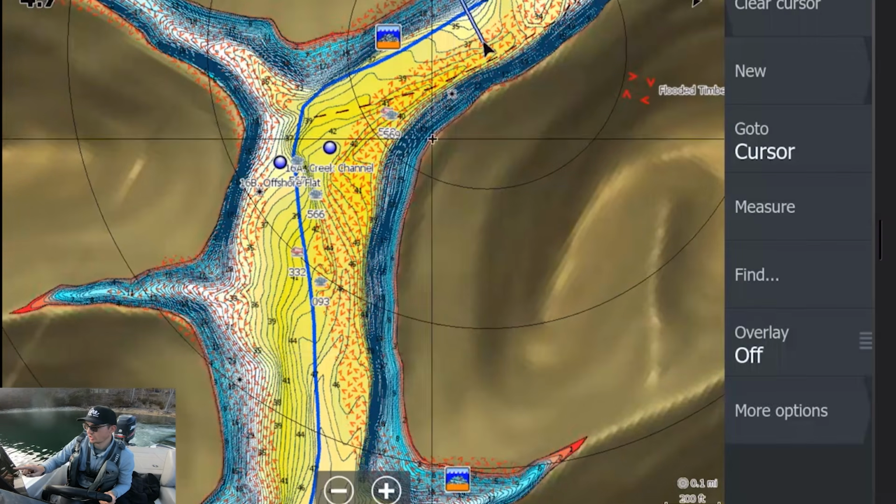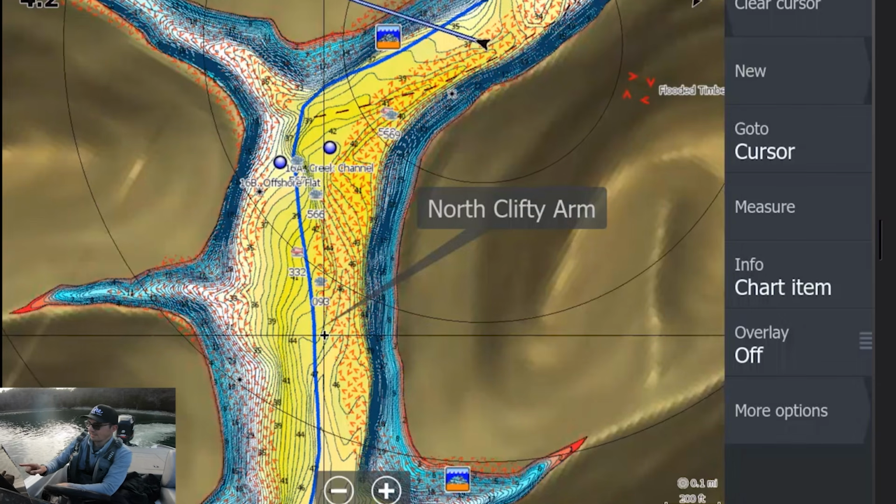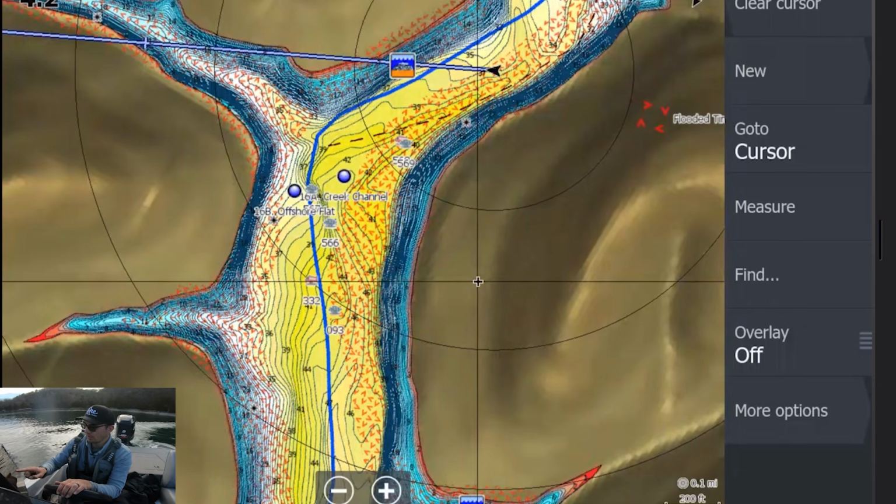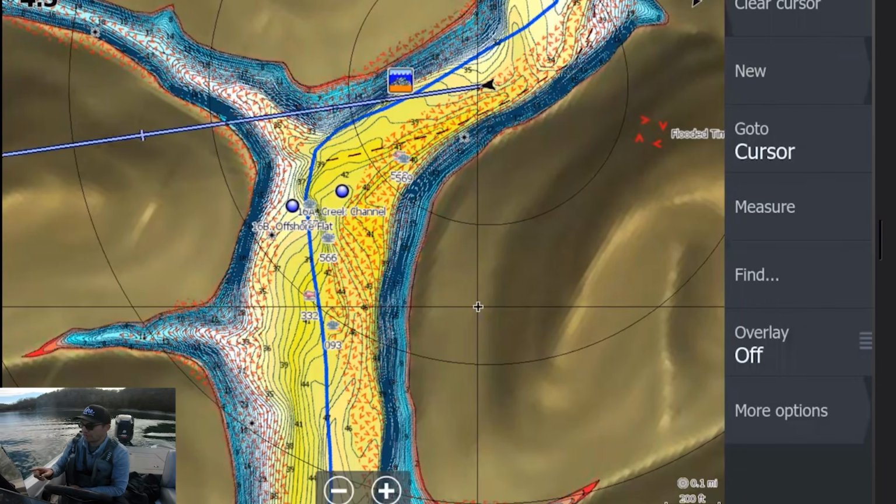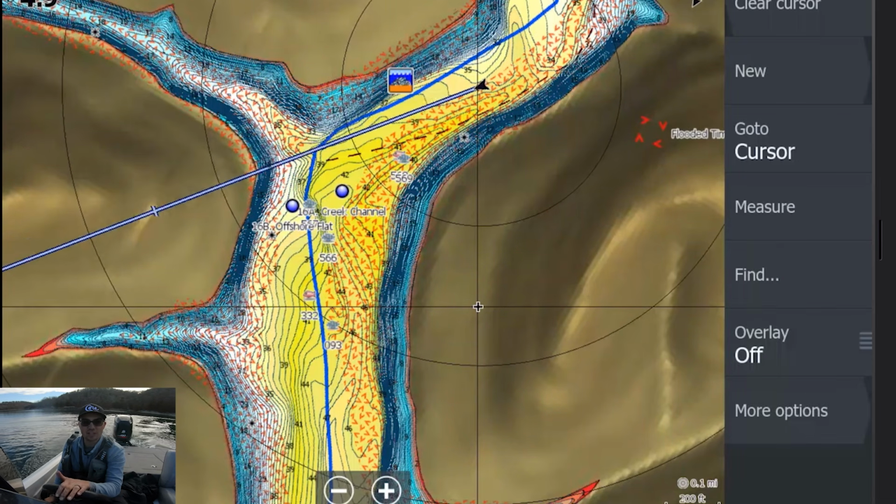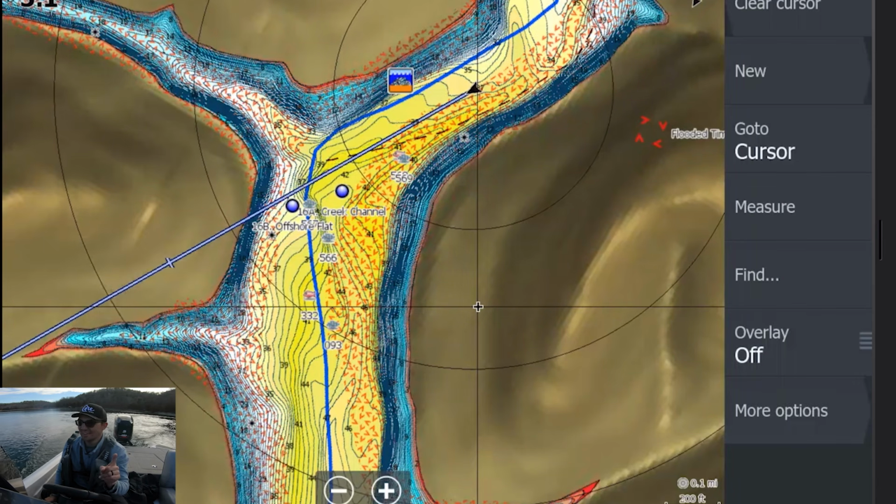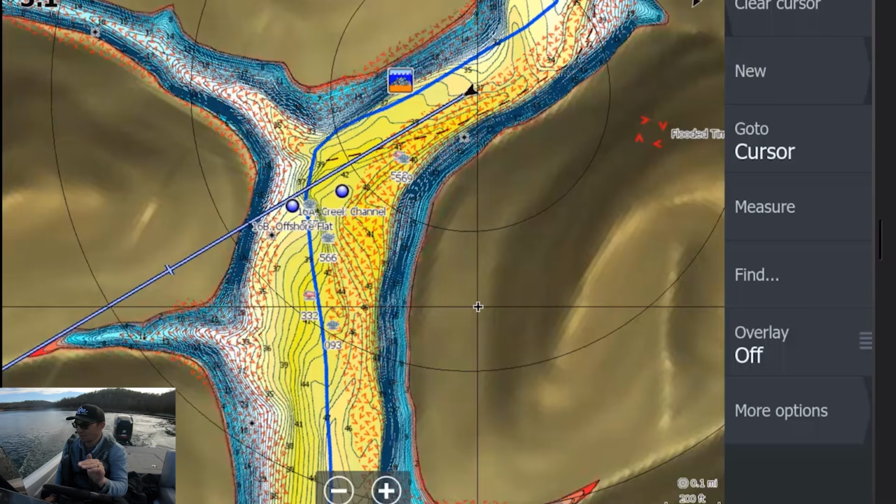So where I'm going to fish is basically from where I dropped that bait icon to this other bait icon. And we're going to get up here and follow the 10-minute rule, which means I'm going to fish here for 10 minutes with my live sonar on. And if I don't catch a fish in 10 minutes, we're gone. And I've done that 15 times today because I have fished for 10 minutes, not caught a fish.